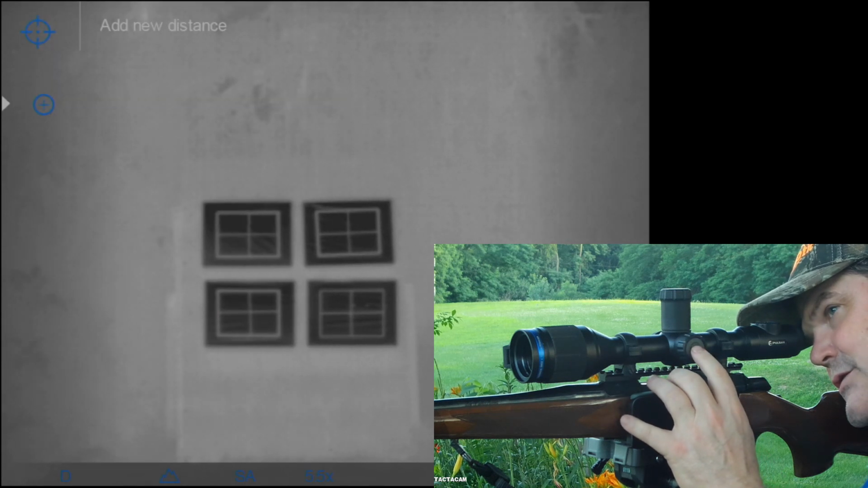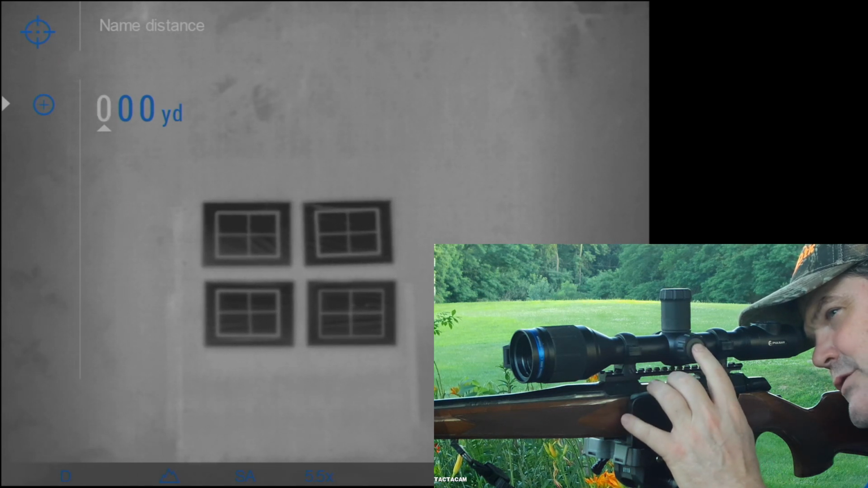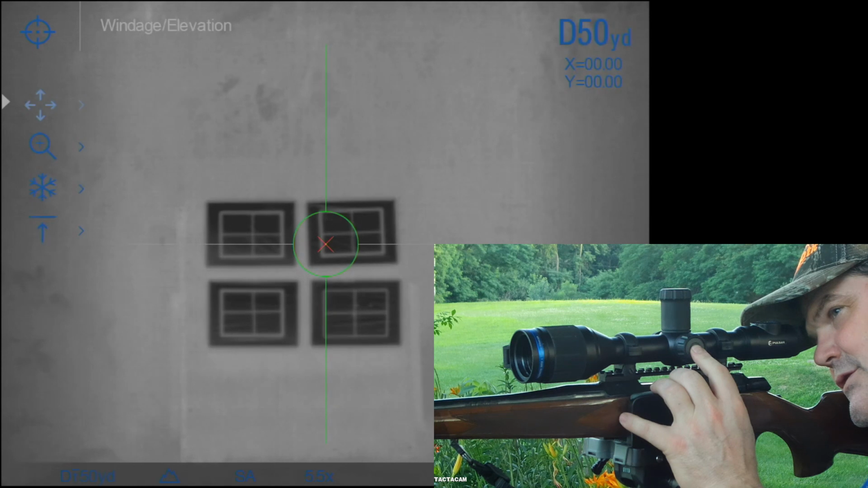Again, a short press. We're going to call this a new distance of 50 yards. As you can see, the encoder is going to roll up, down the numbers. Short presses are going to move my position. So there's where I want to be. I'm going to do a long press to save that.